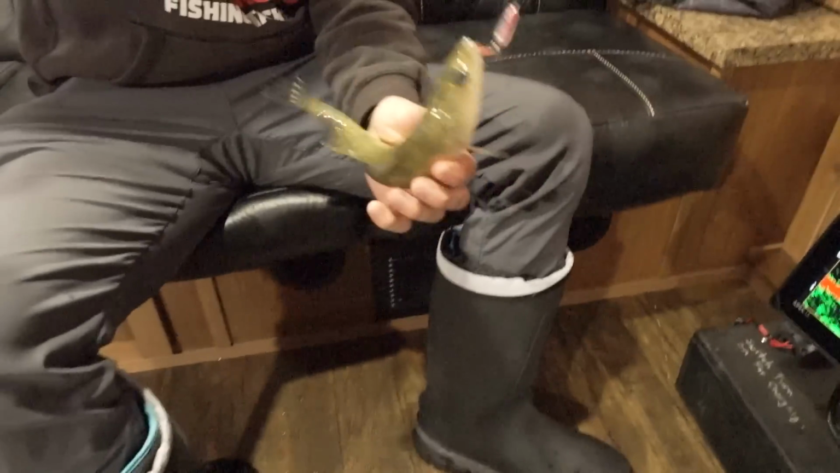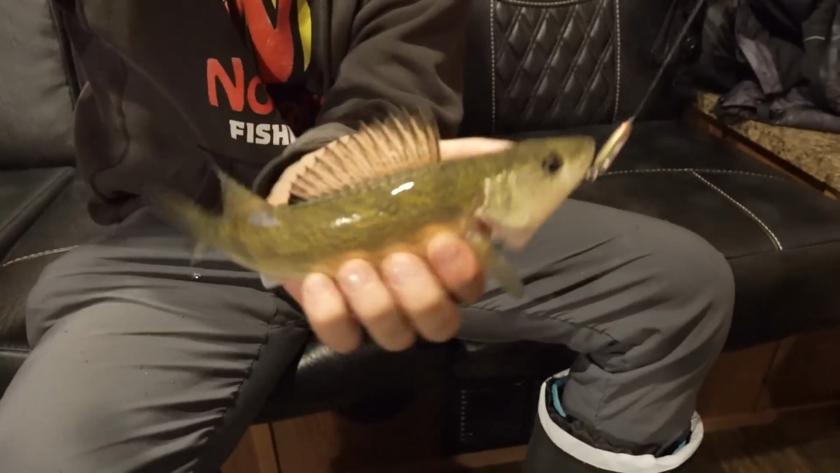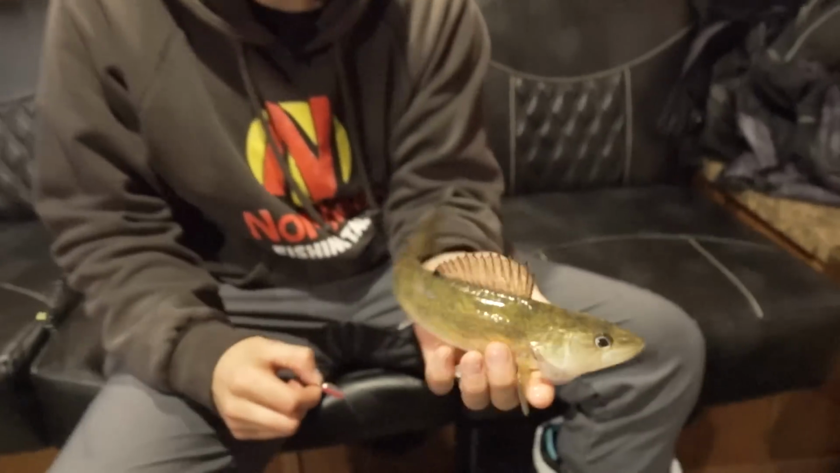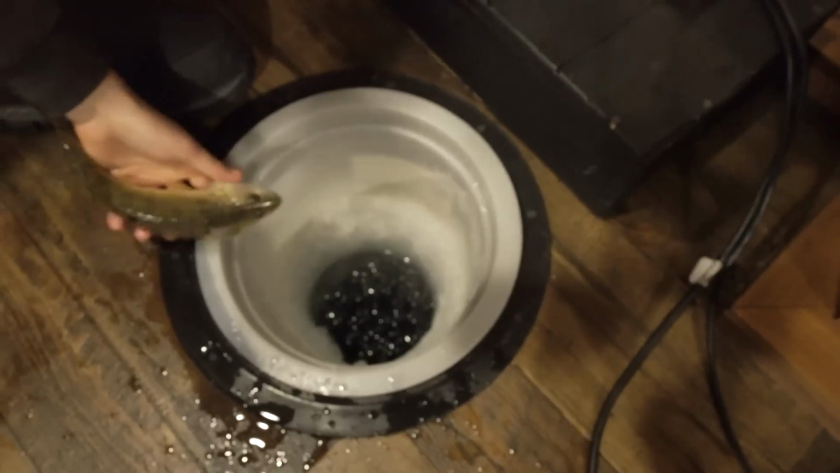Ooh, a little eye. Walleye. Yep. Walleye. All right. Perch, walleye, Cisco. Gotta love Leech Lake. You never know what you're gonna get. He just came flying in. He'll be nice in a couple of years.